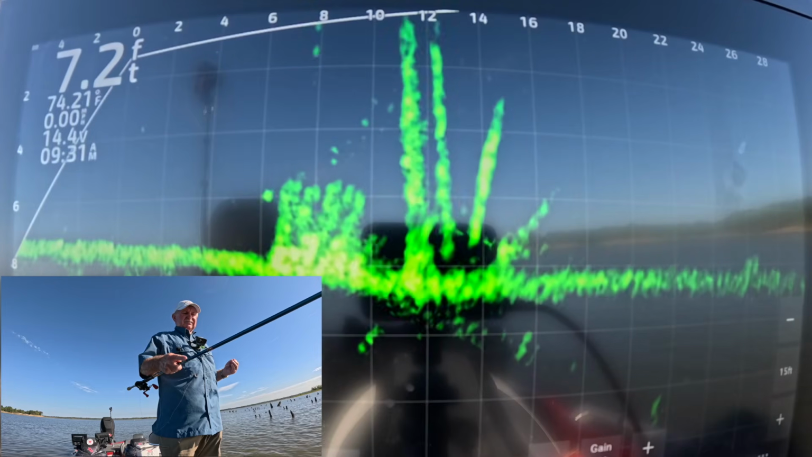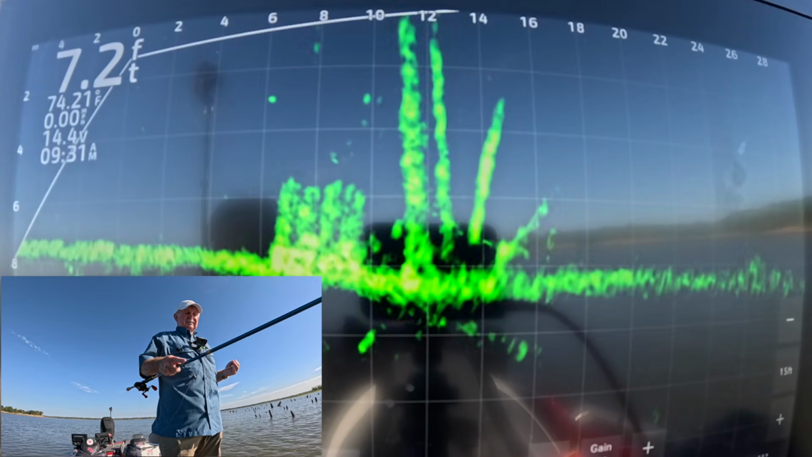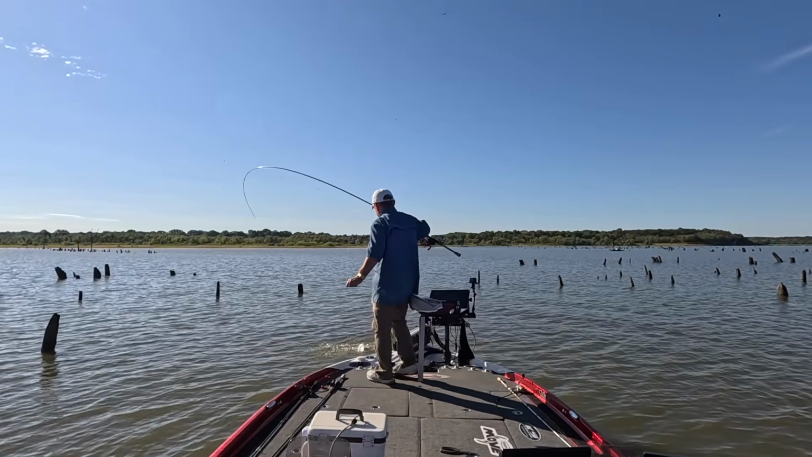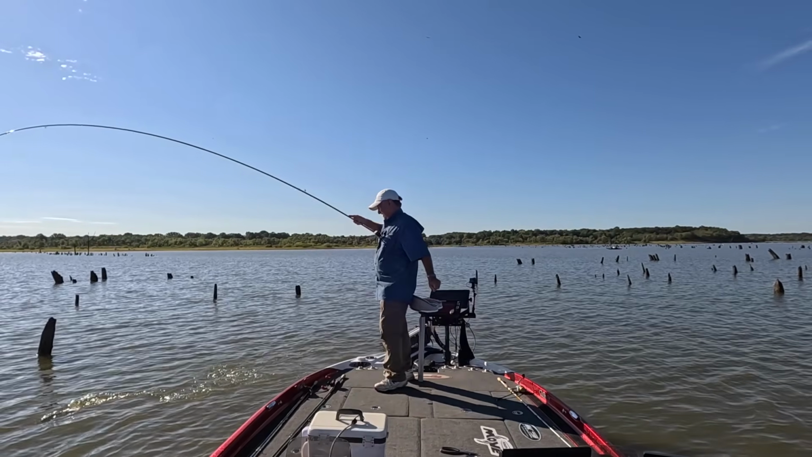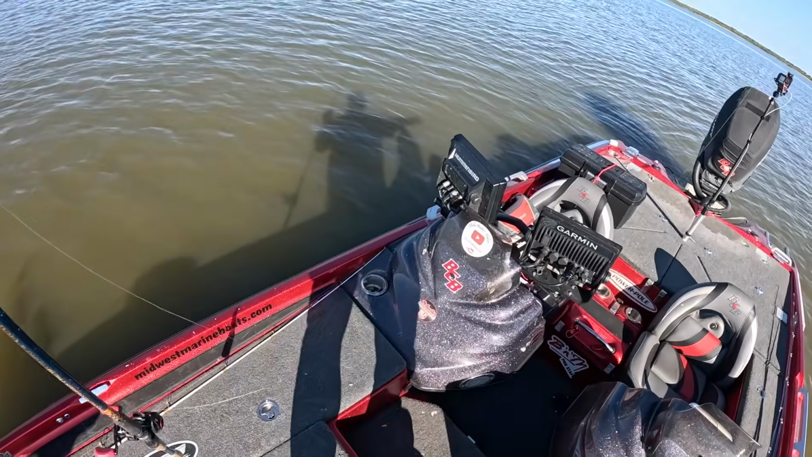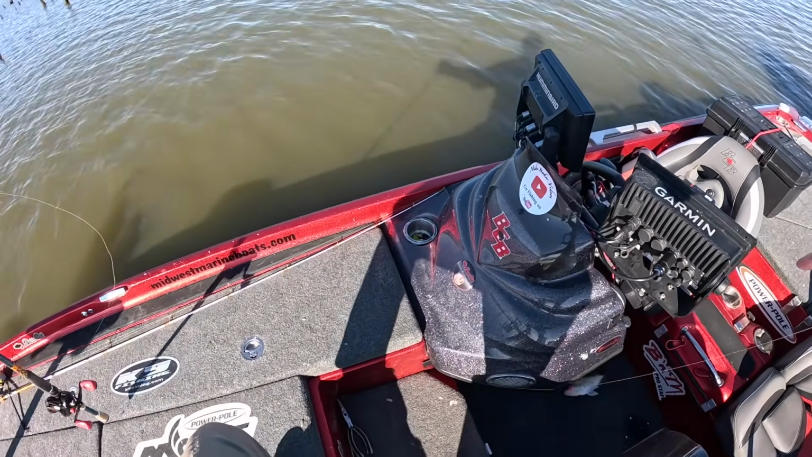There's fish over there on the tree. Oh, look at him. He got it finally. See, I shook it. Oh, that's a nice one. That's a dandy there. He hit it the old-fashioned way. Yeah. Oh, boy. He was just laying down there. Didn't want to have anything to do with it.